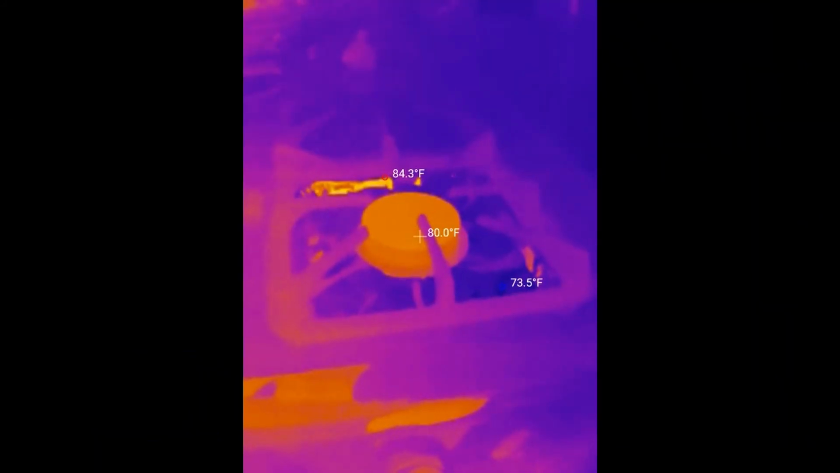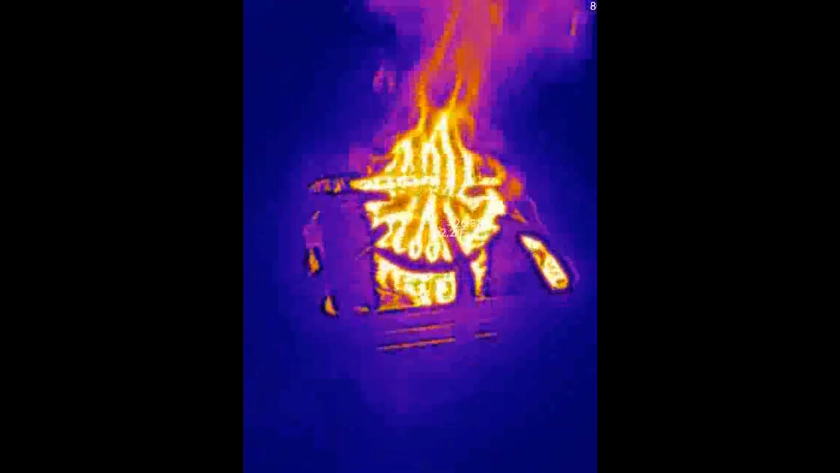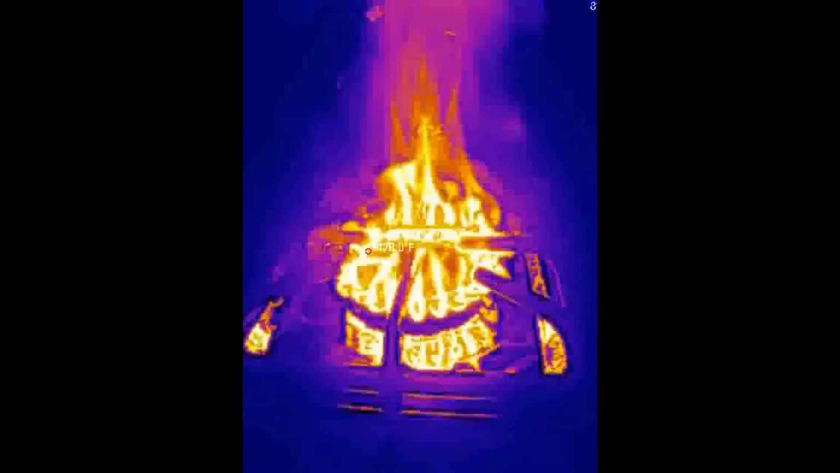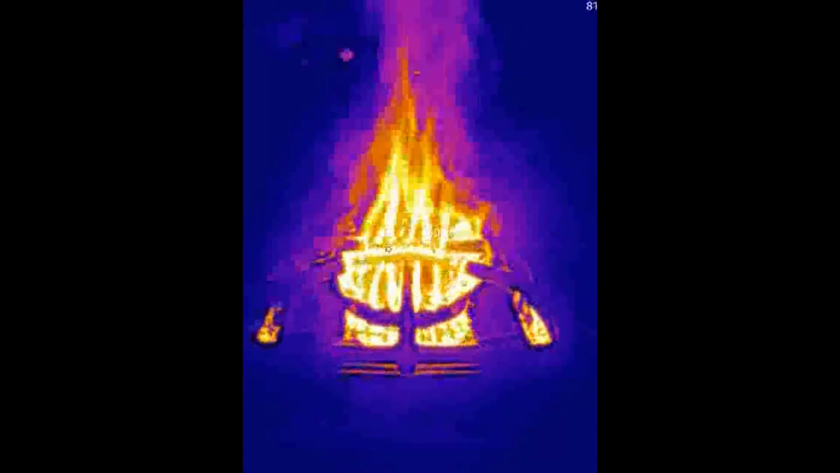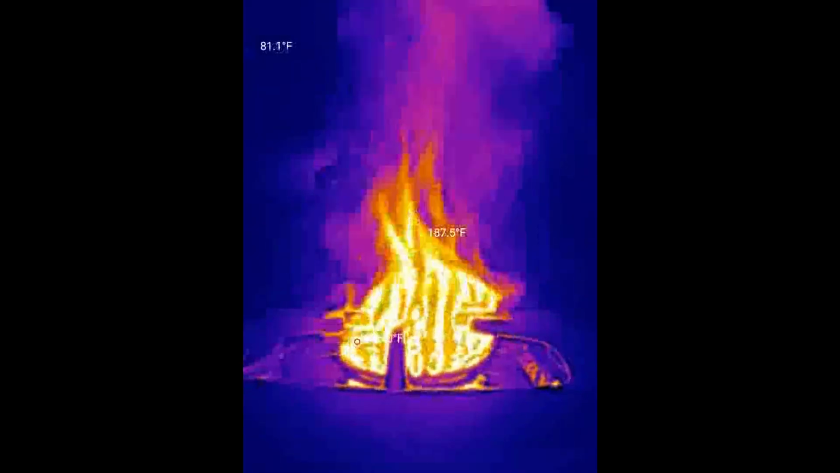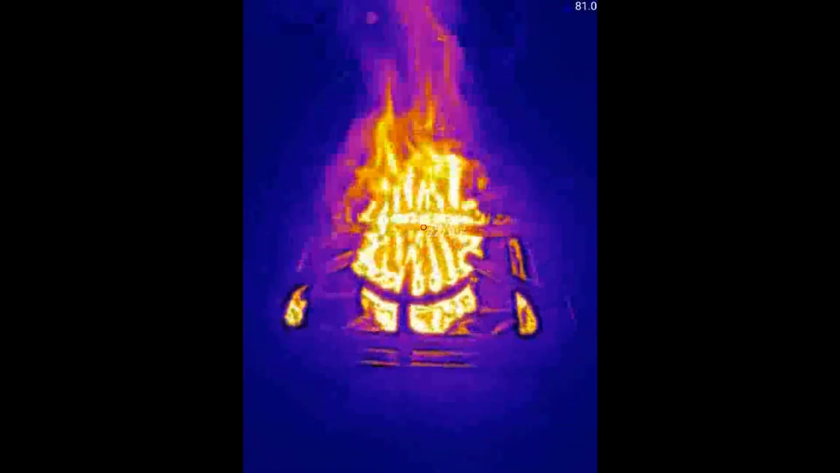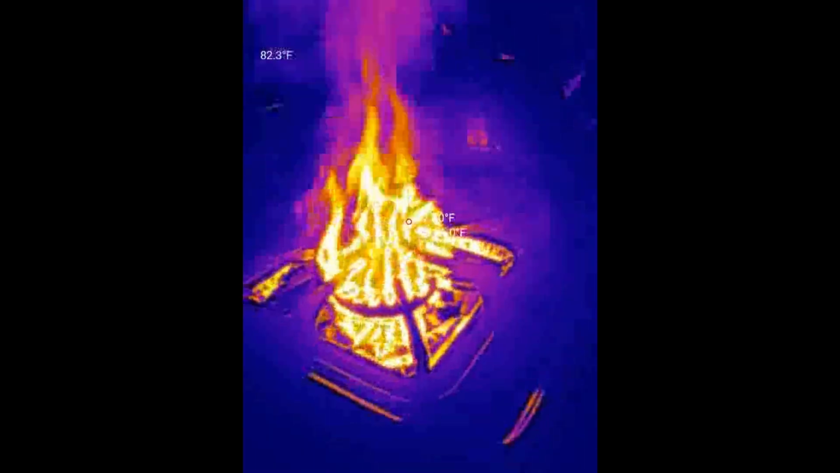So what you're looking at right now is a video file taken directly from my phone that was recorded with the thermal imaging camera. I just have the stove on high, and you can see it doesn't look like a normal stove flame because it's measuring the heat. So it's not exactly what you see with your own eyes, but it'll show you the progression of the heat as it goes up. It's really cool looking, actually.